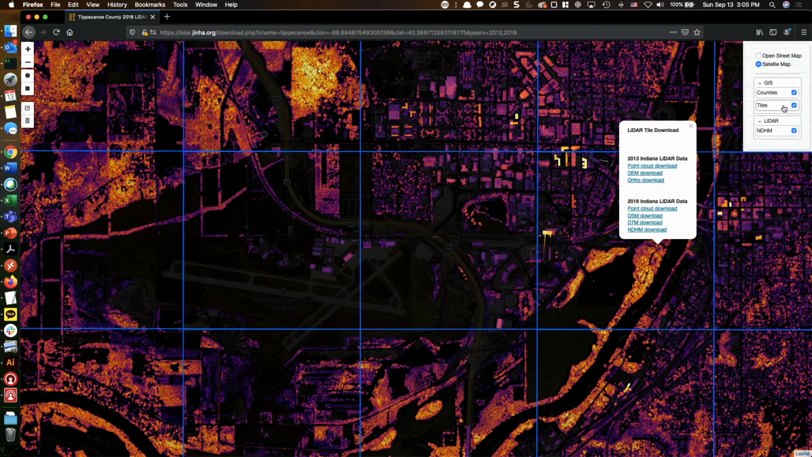After you activate the tile layer, it will give you the option to download different LiDAR data products. This one also has the 2011 and 13 Indiana statewide LiDAR data available, so you can download the point cloud, or you can download the digital elevation model, or you can also download the orthomosaic images as well.